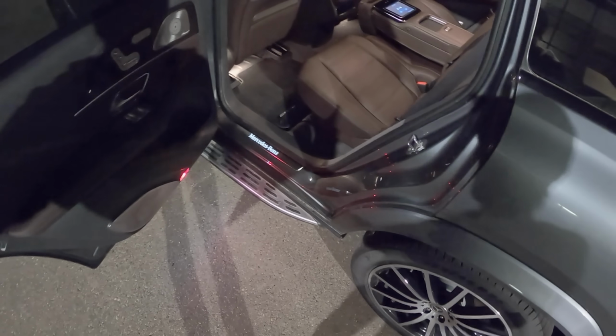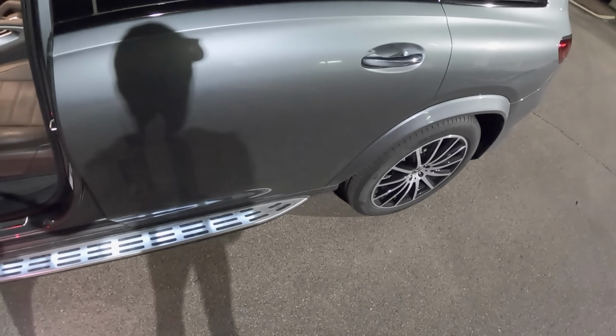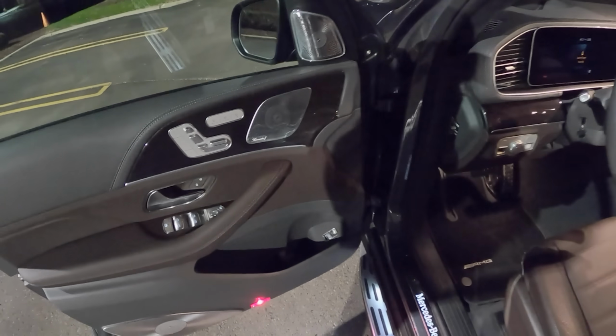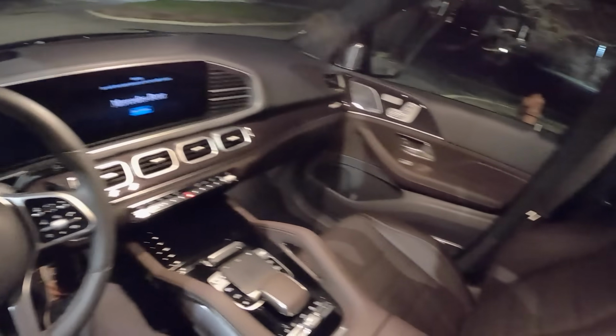I will say getting out, the side step is a little bit slim, a little bit narrow, but it does have these grippy rubber parts that make it easier to step on. But as a passenger, I feel like I would want a little bit more support, but I can respect that it does look a little bit sleeker like that. This car has a Burmeister super premium audio system, HD 3D surround. It's about a $4,000 option.